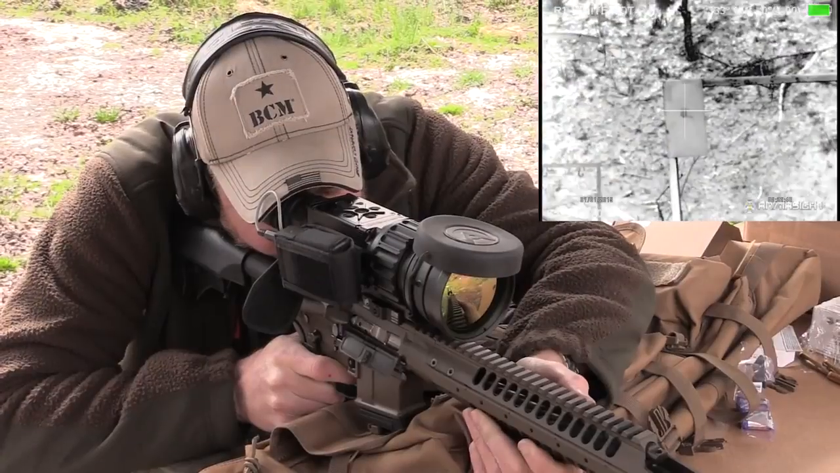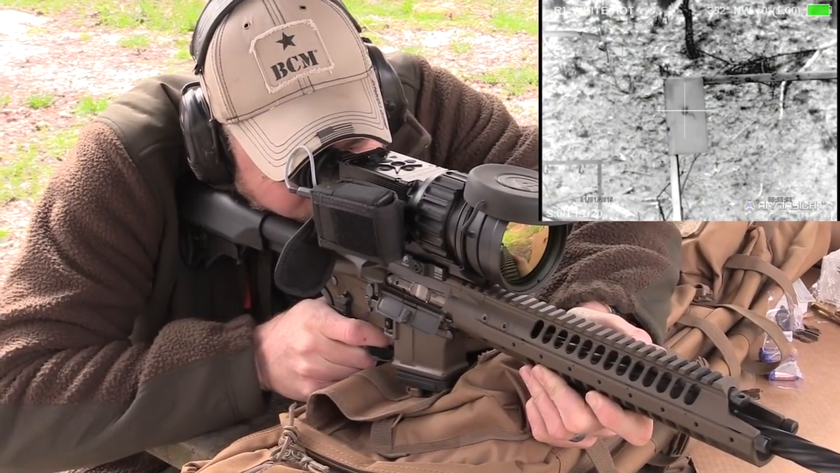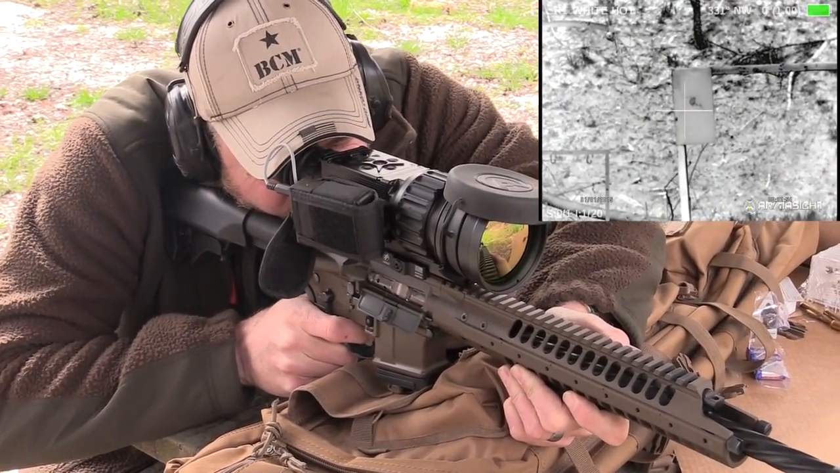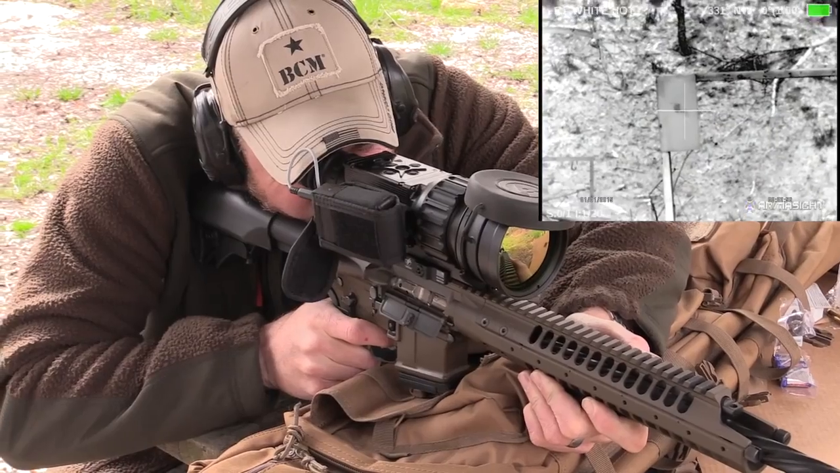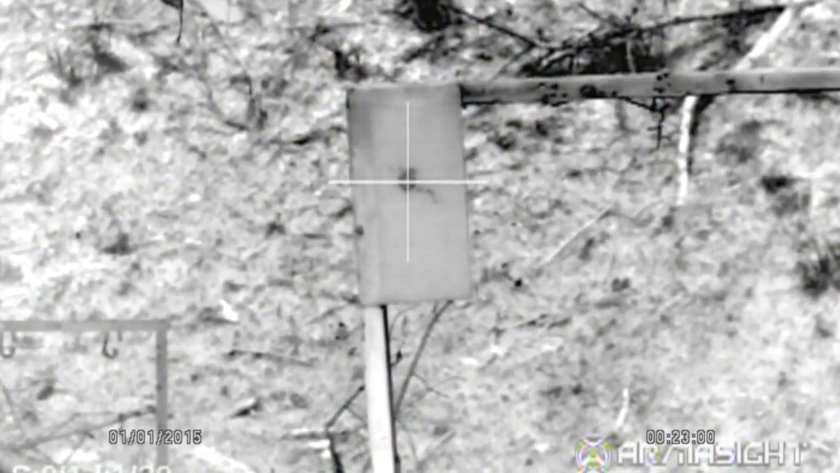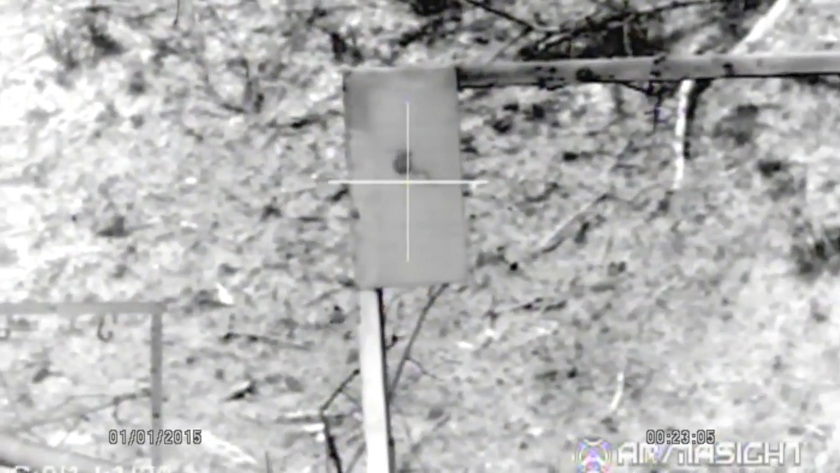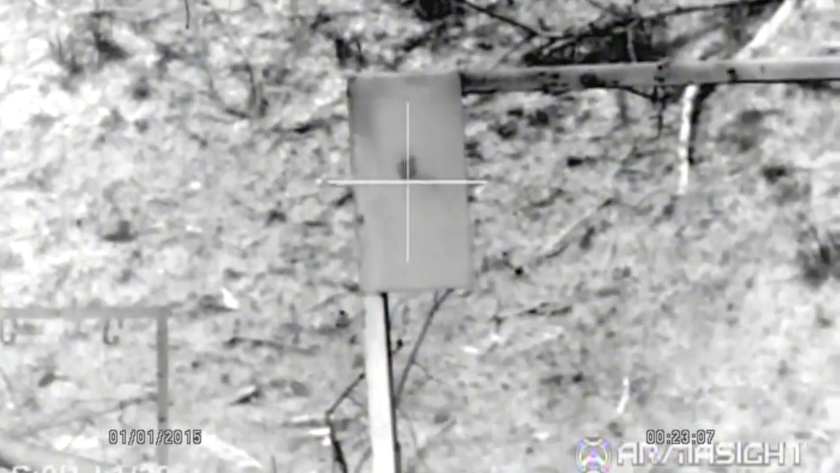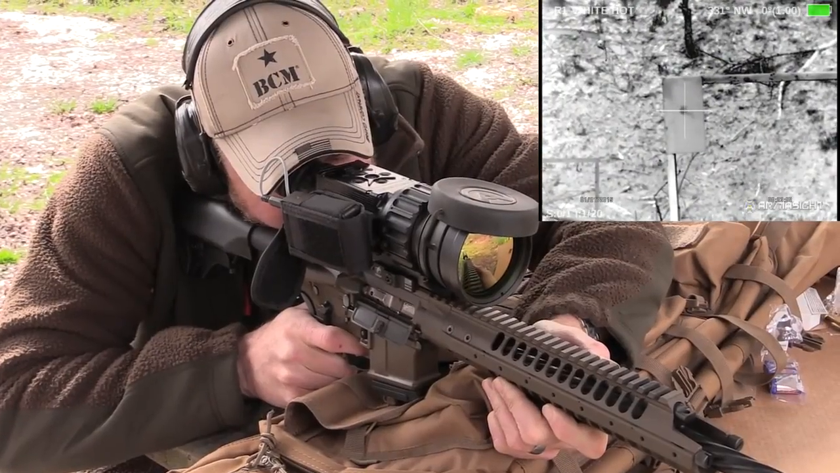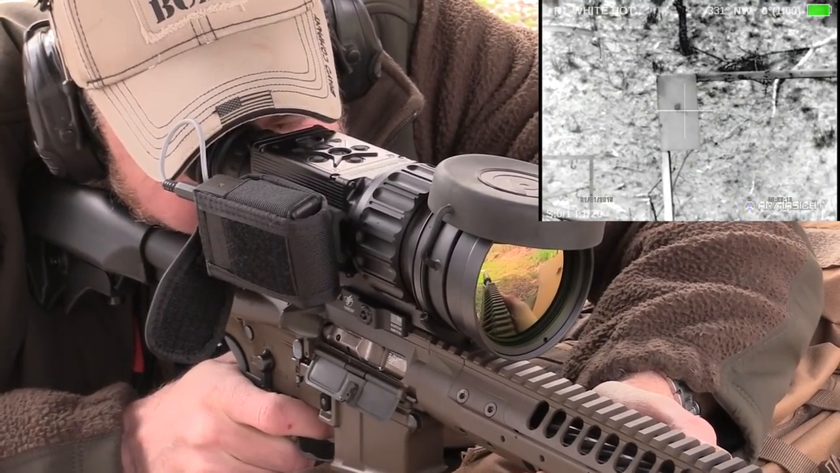Now I'm gonna fire a round here, now watch, and you're gonna see the bullet hole appear in the cardboard. I think it appeared right there. Let me fire one more here. Yep, that was it right there, right where the crosshair was. So we were shooting without the suppressor, and it looked like it was pretty much on. Now it's grouping a little bit to the right.